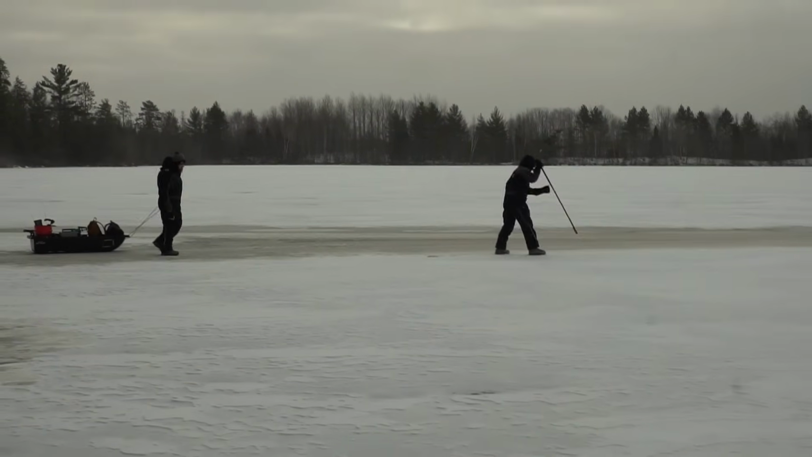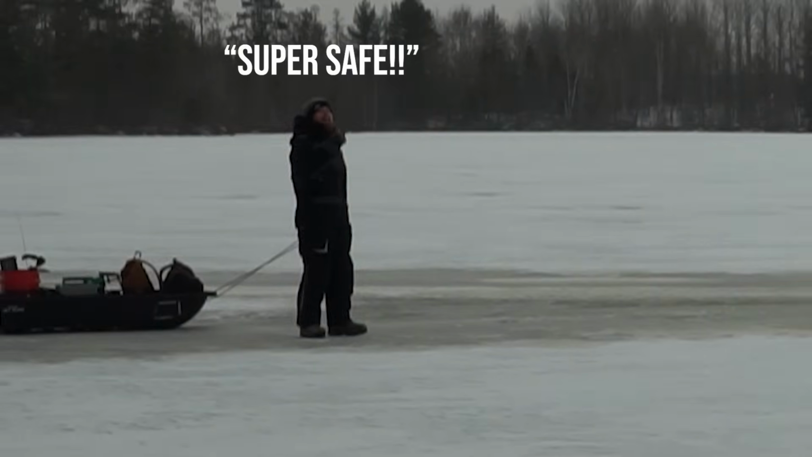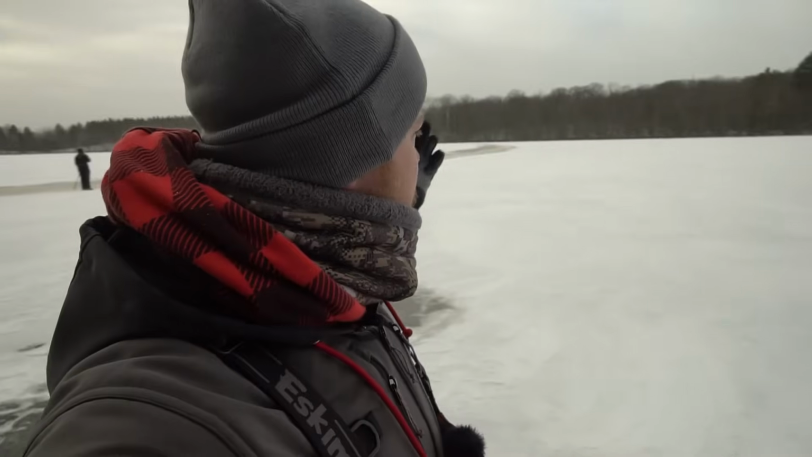Are we being safe today? Super safe. First ice is here. You definitely have to take the correct precautions. I'm kind of standing on the shoreline right now. I have some ice picks I'm gonna throw around my neck. I got my ice chisel. And yeah, we're gonna chisel ourselves onto this frozen lake and see what we can catch today.